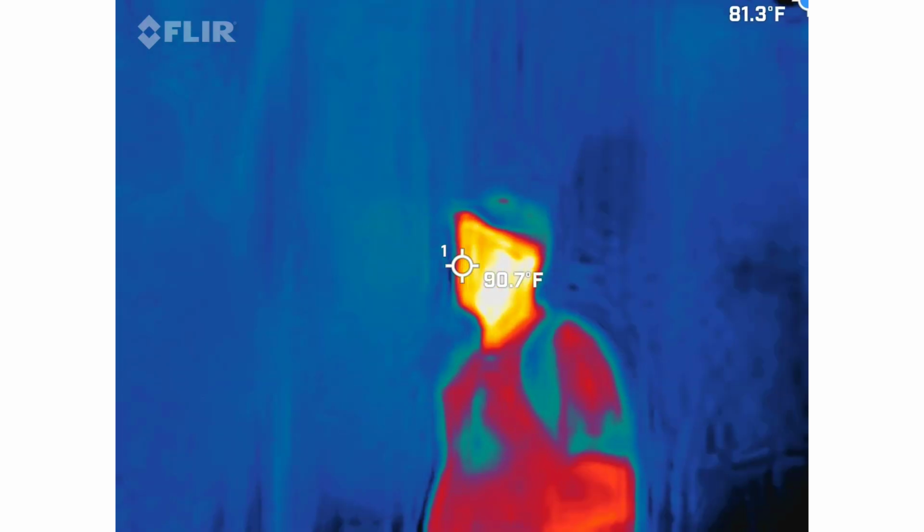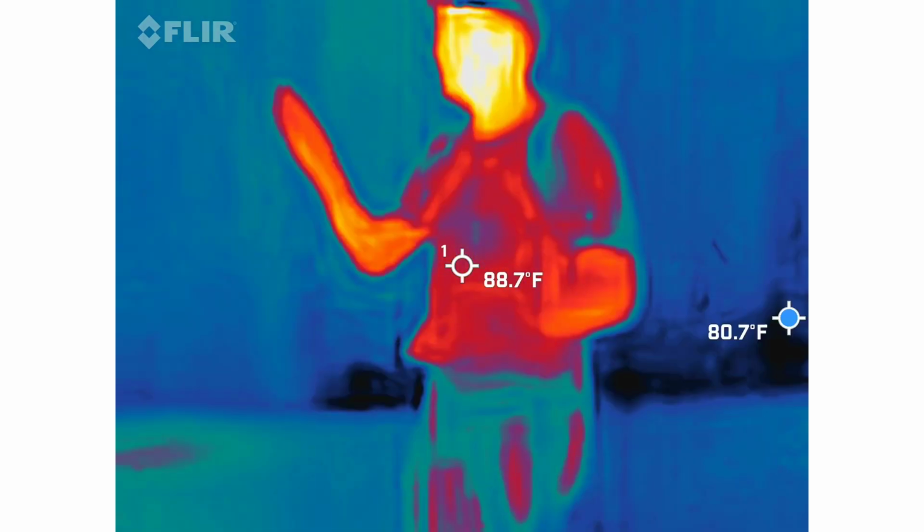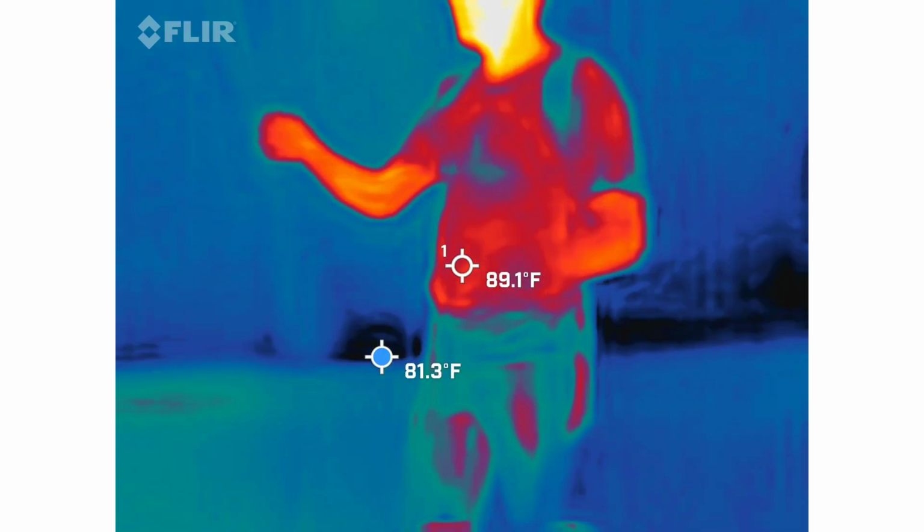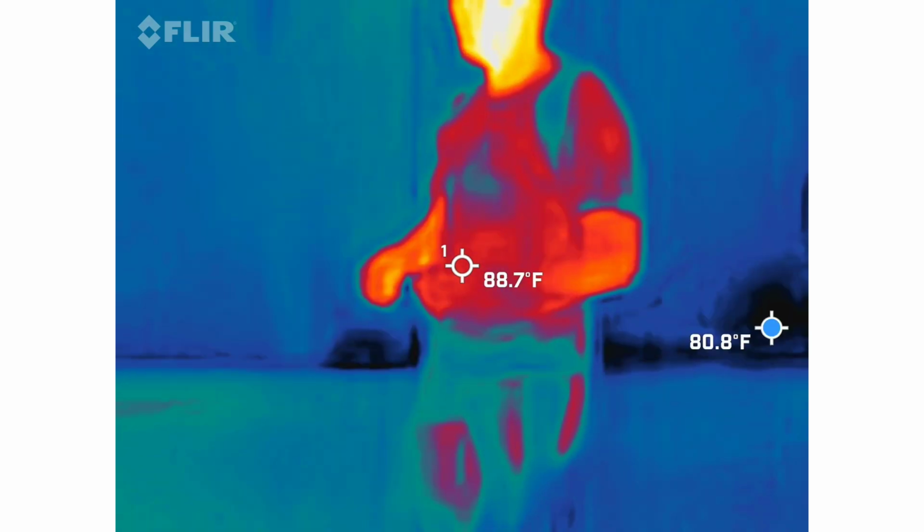Again, this isn't always a real-time live action thing. It's more about capturing the footage, so that way we can review it in the morning.